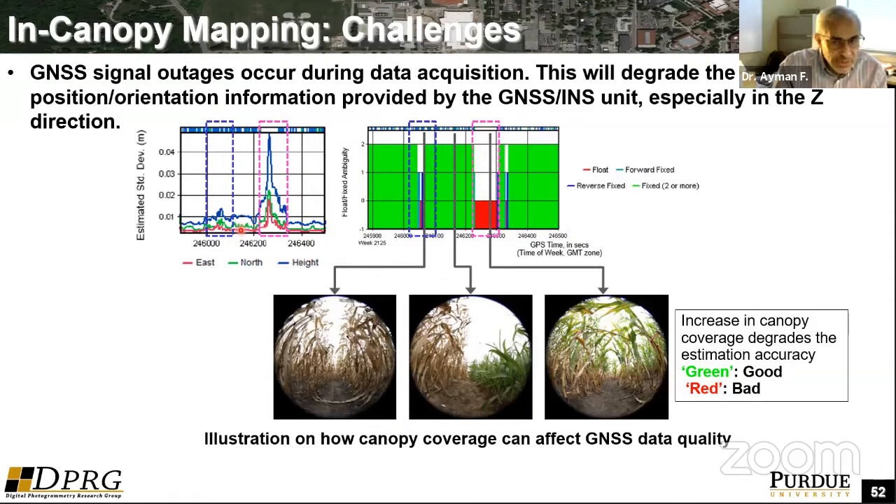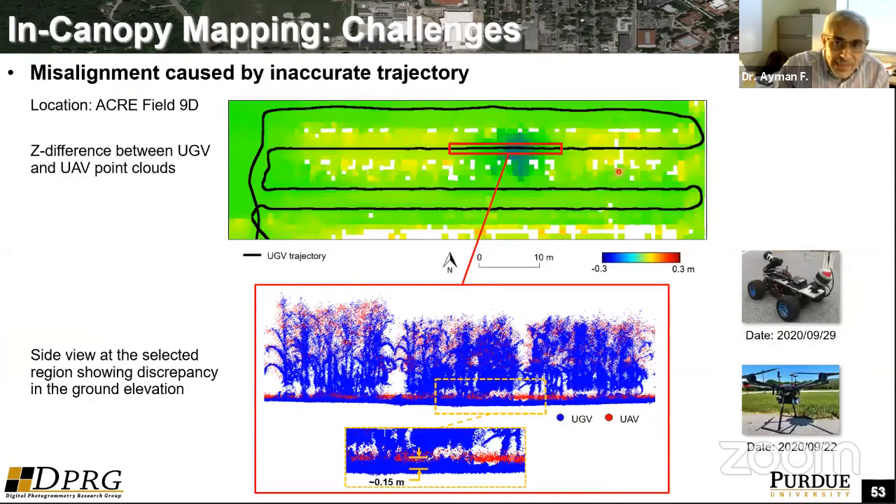Since we are not really using any ground control, we have a critical reliance on the GNSS to establish the signal.